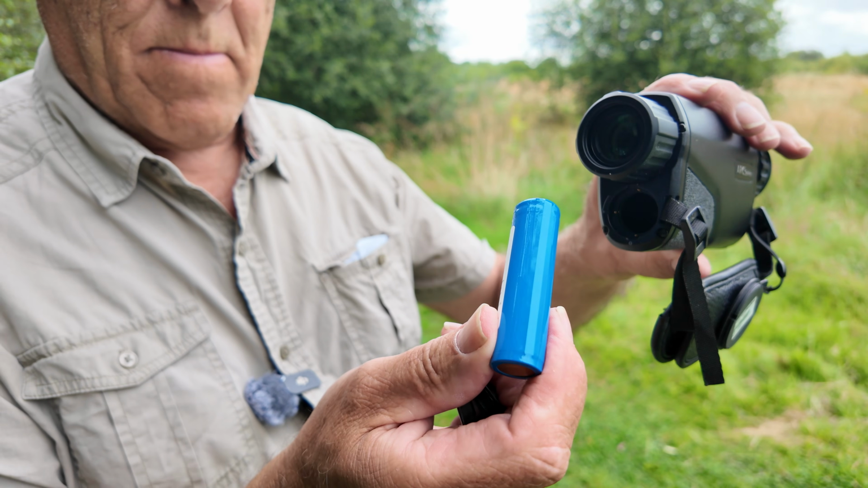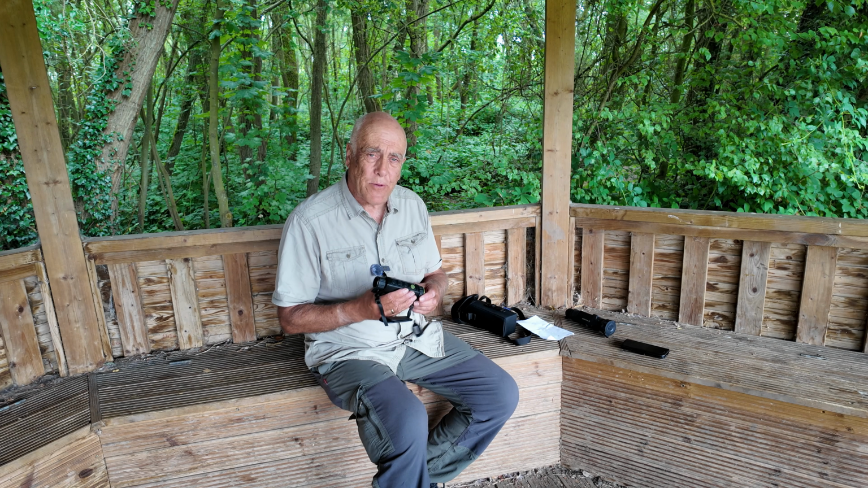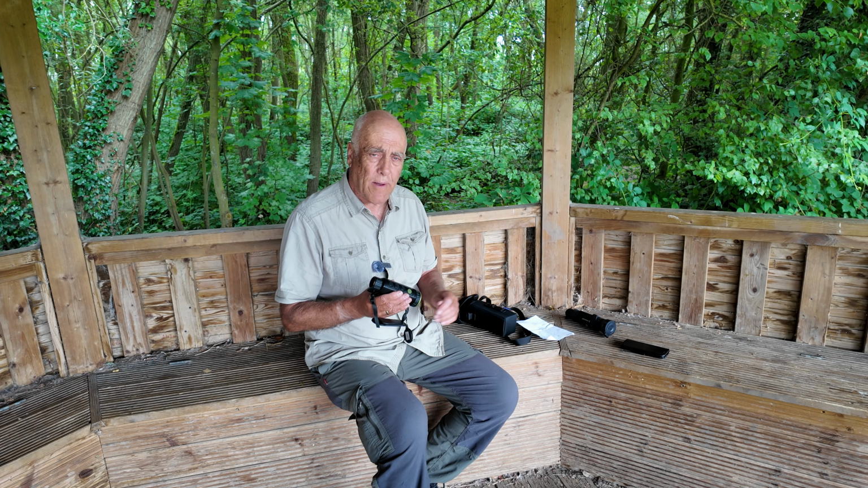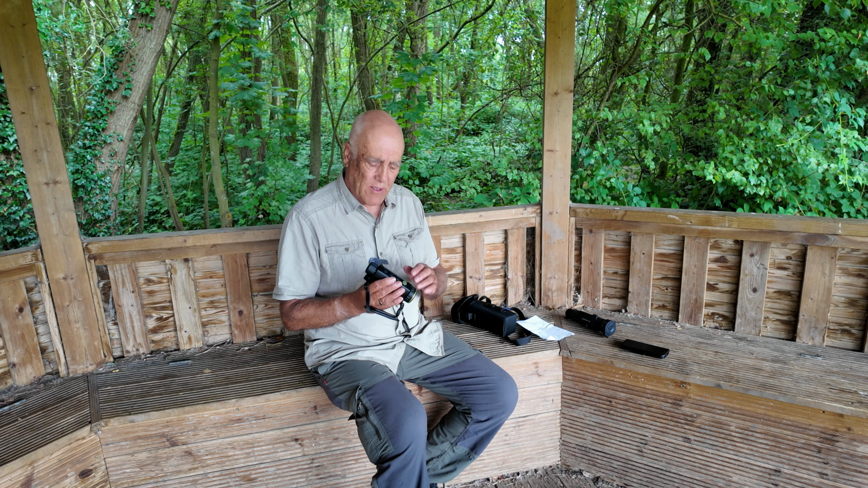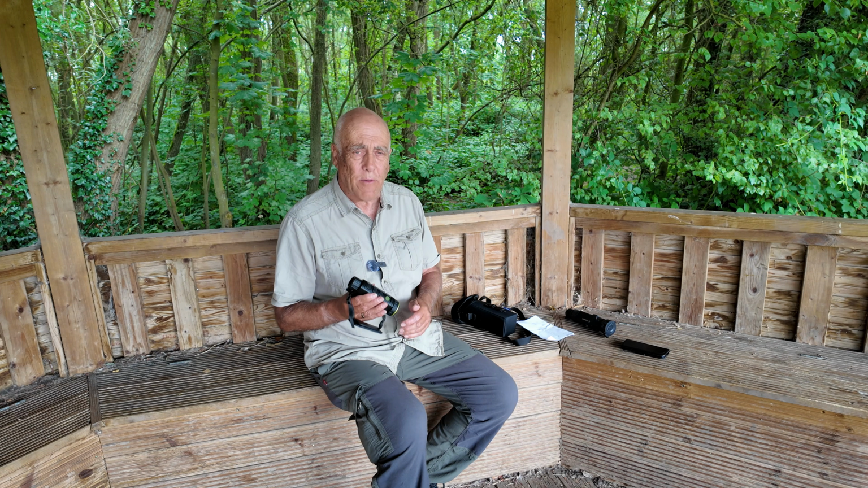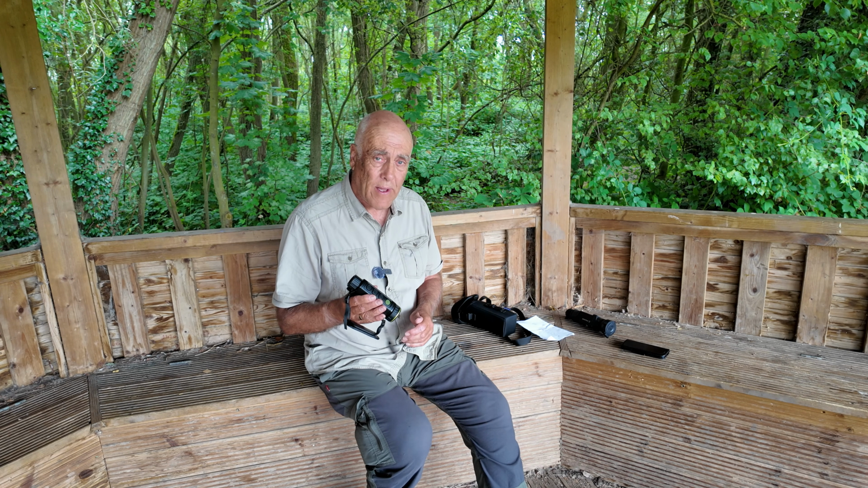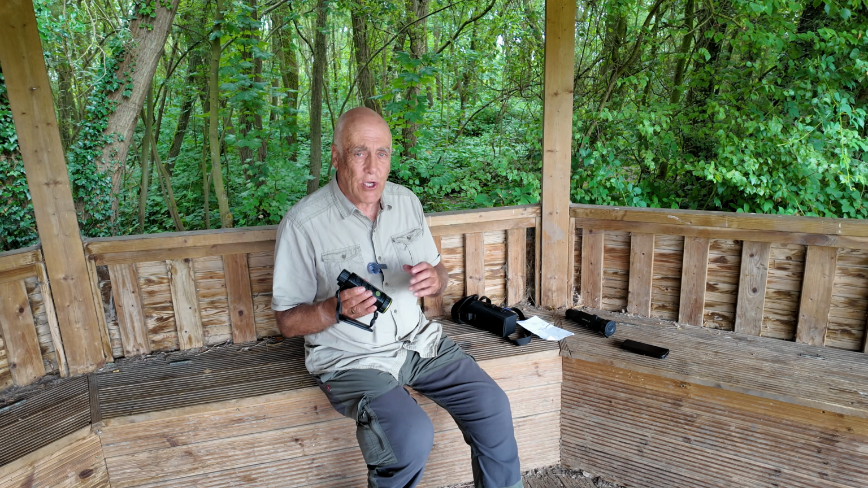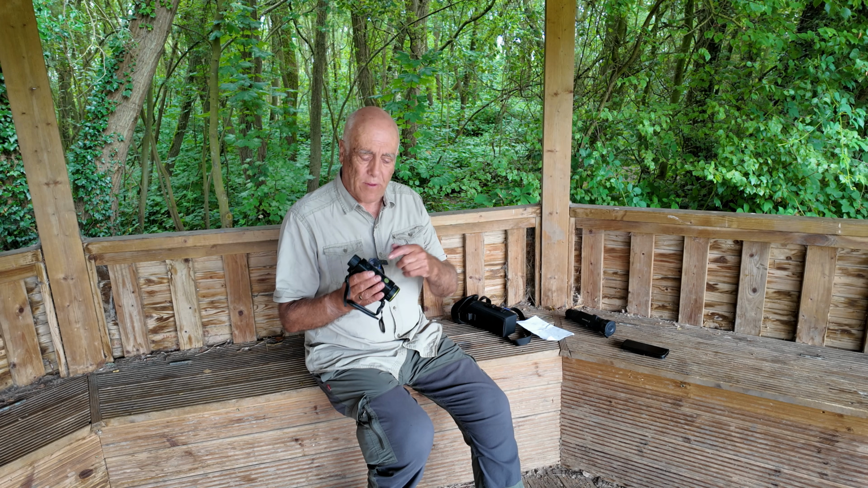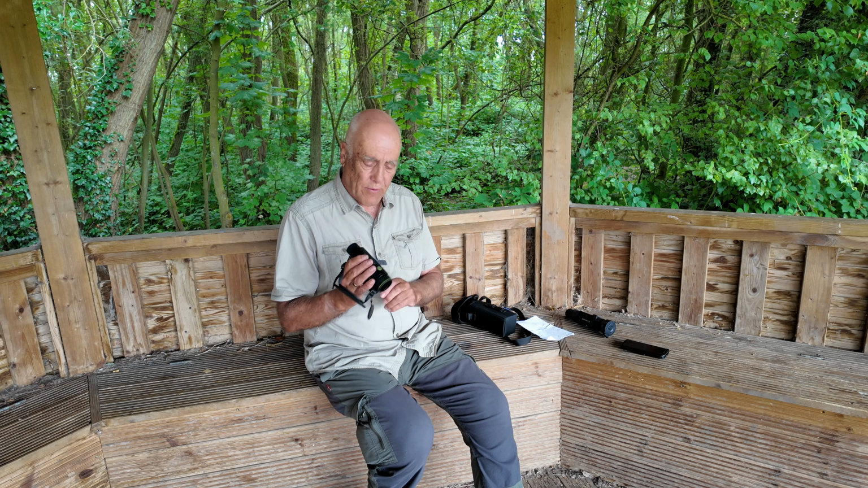It's very quick to do, just slips out the back. I am finding the menus easier to use than the Pulsar. Most of these thermal cameras seem to be laid out the same with a set of buttons along the top, and it is a bit fiddly going through the menus. It's quite easy to connect it to your mobile phone, and once you've done that it's easier to change settings on your mobile phone than through these buttons, but I'm not finding it too difficult to go through the buttons.